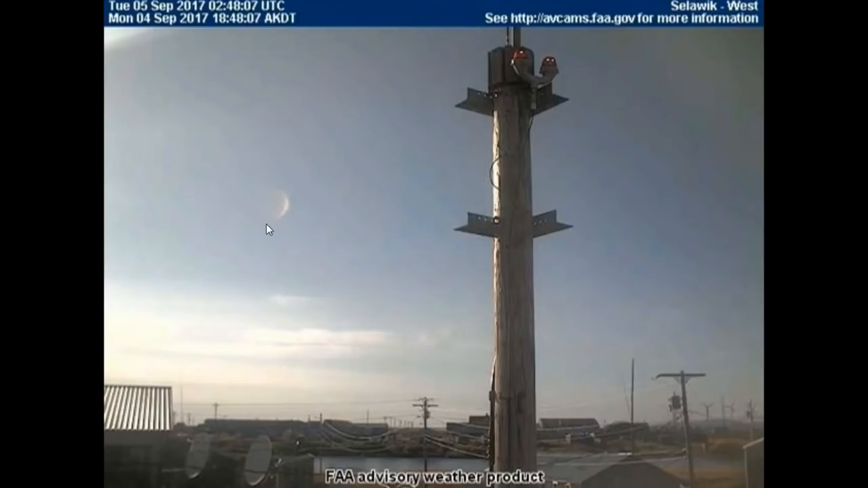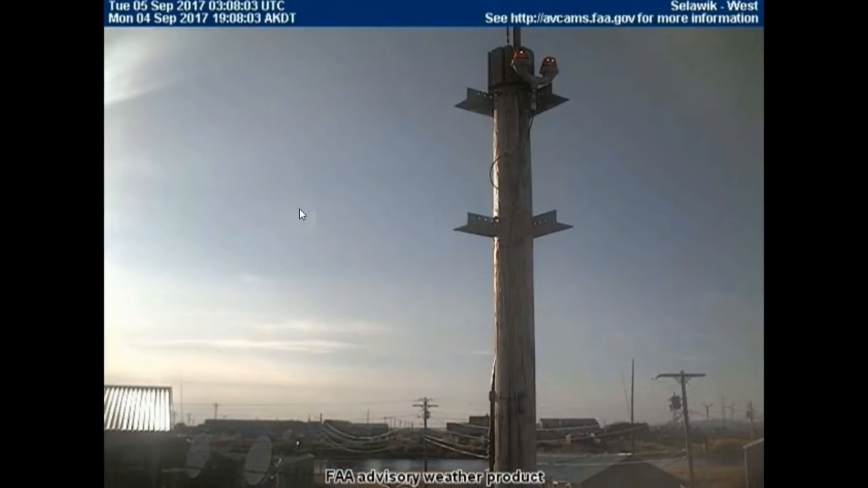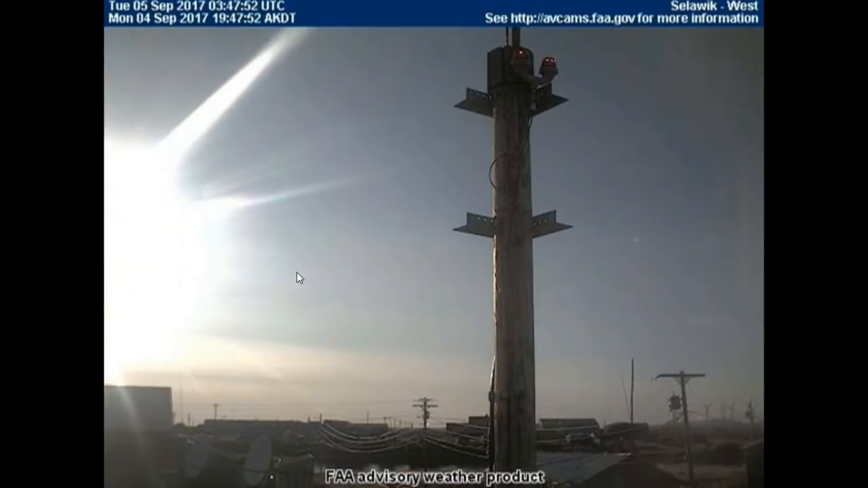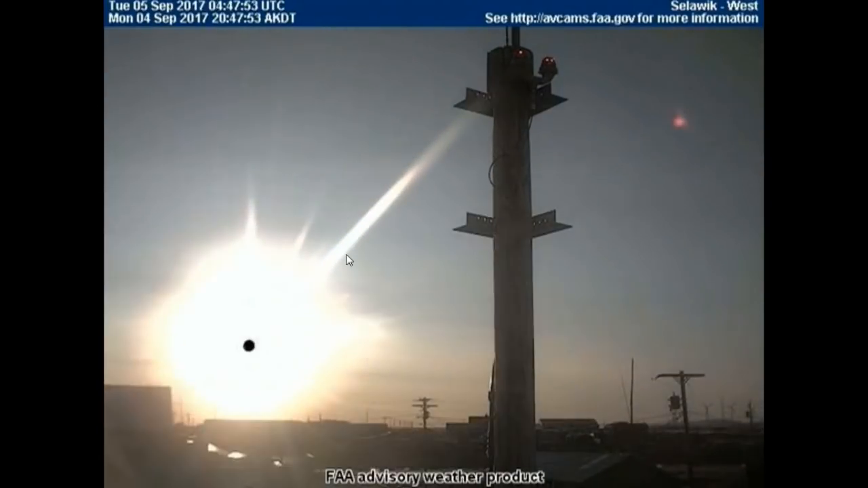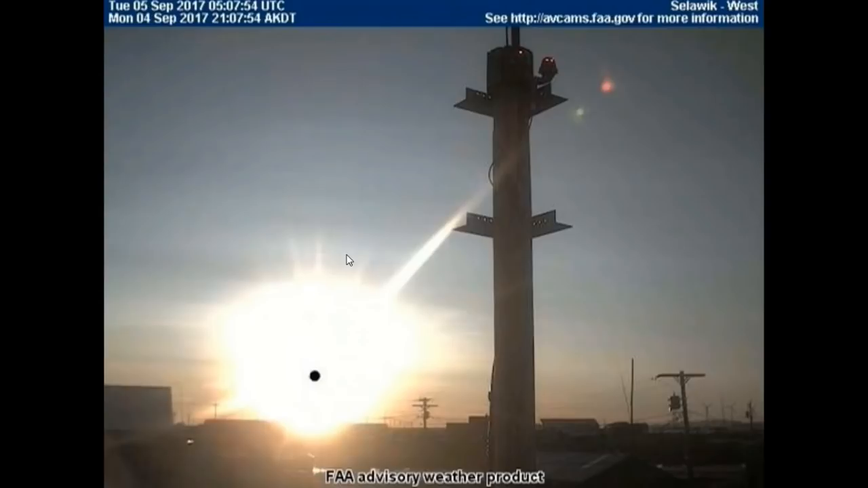Try and tell me that that's the moon. Of course it is, yeah, because it's backwards lit, of course. And we get this big explosion of light in the background. Lensing, oh yes, most definitely.